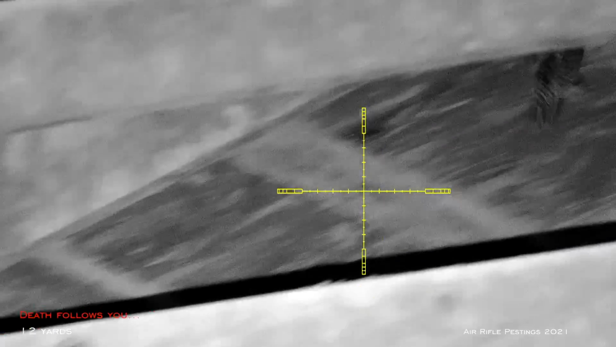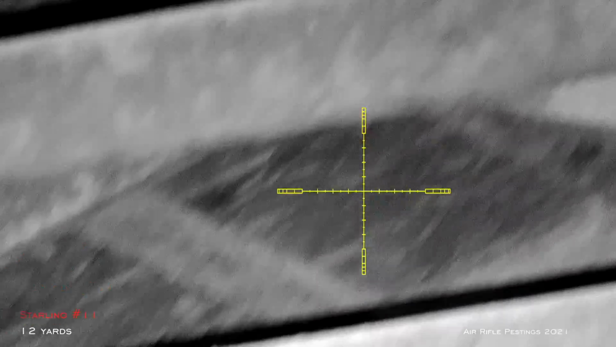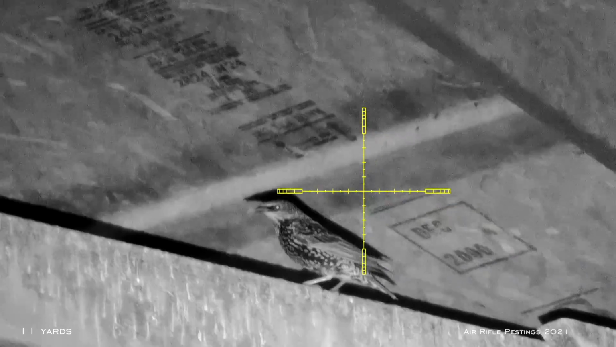This guy's at 12 yards. It's starling number 11. Again, another close one. This is about 11 yards.